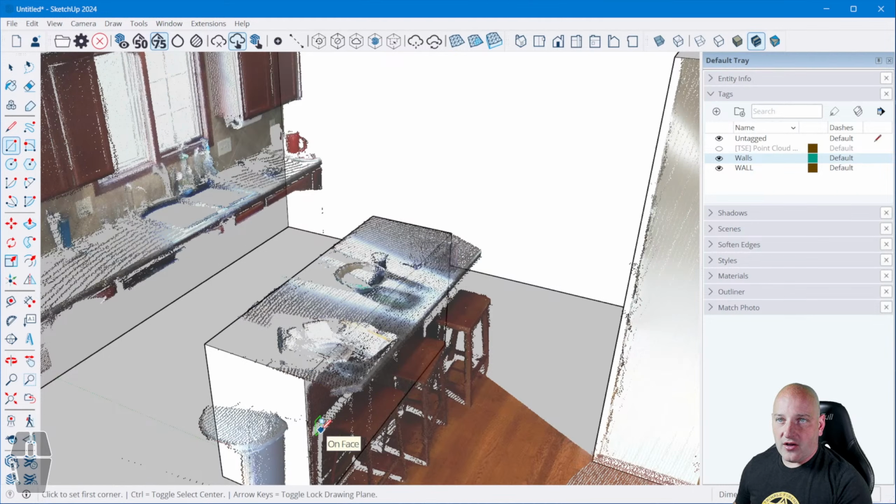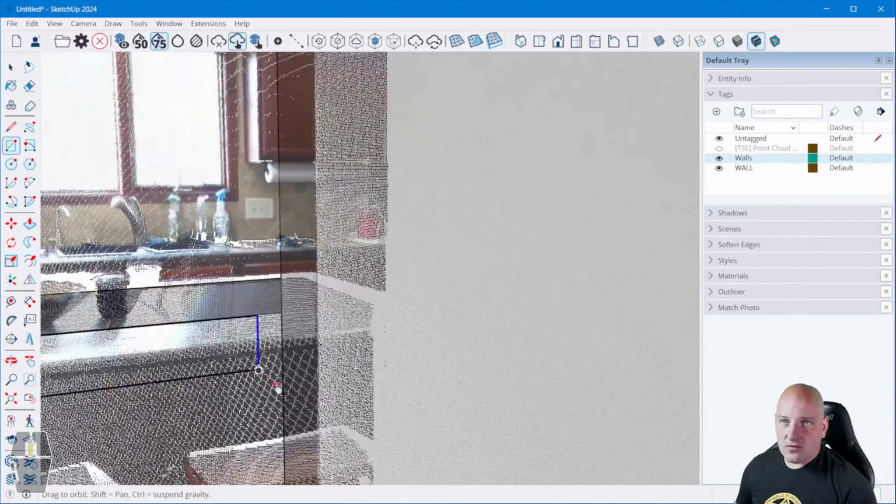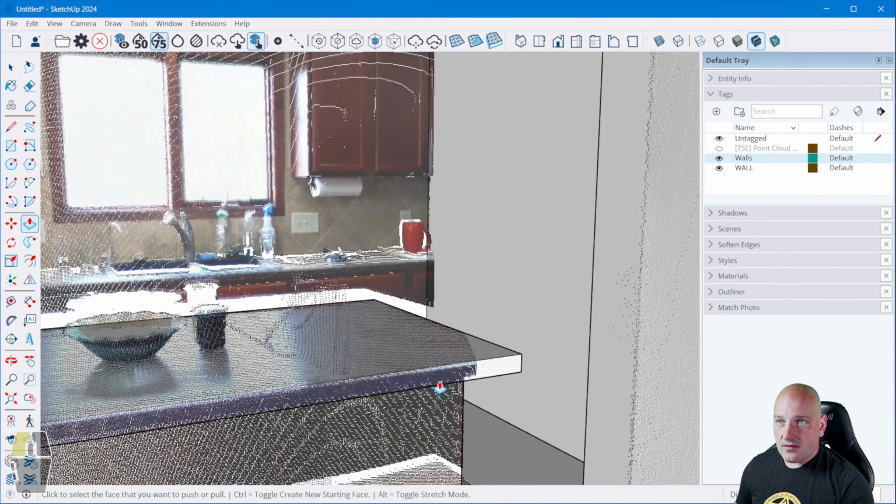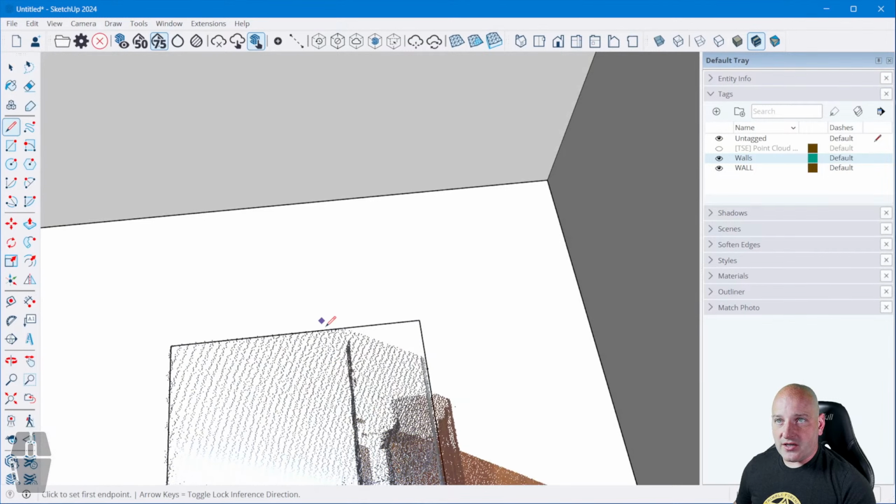I'm going to say on that face, I want it to be, oh, I don't know, that looks about right. Push-pull that out. Now if I want to, I can just slice this off.